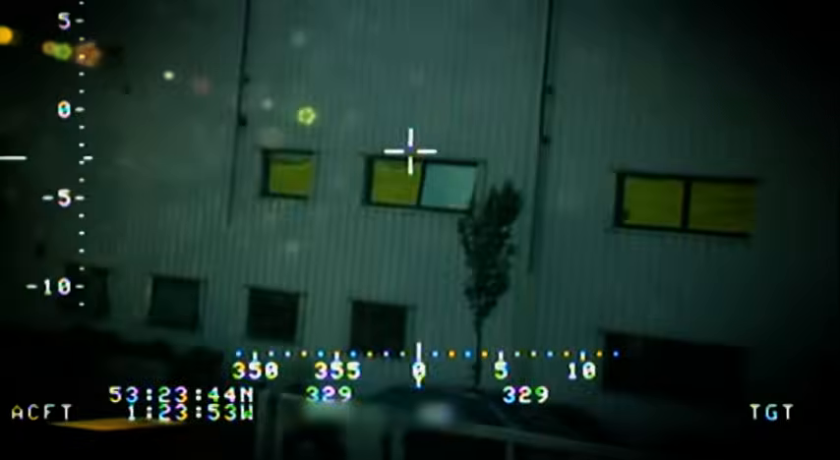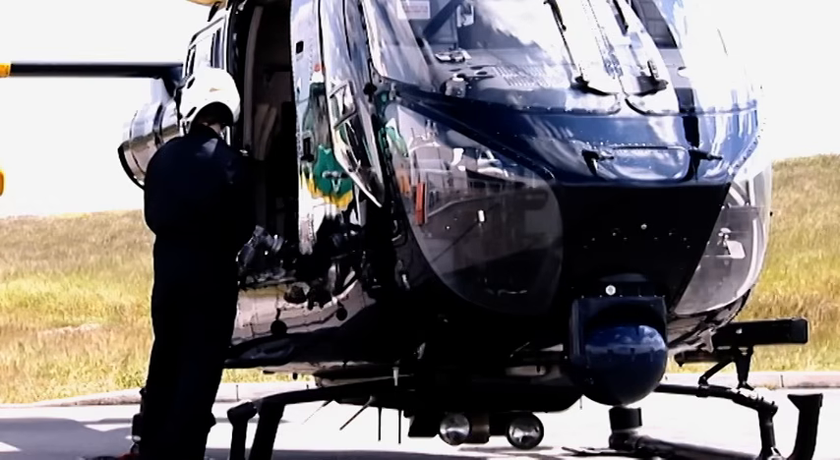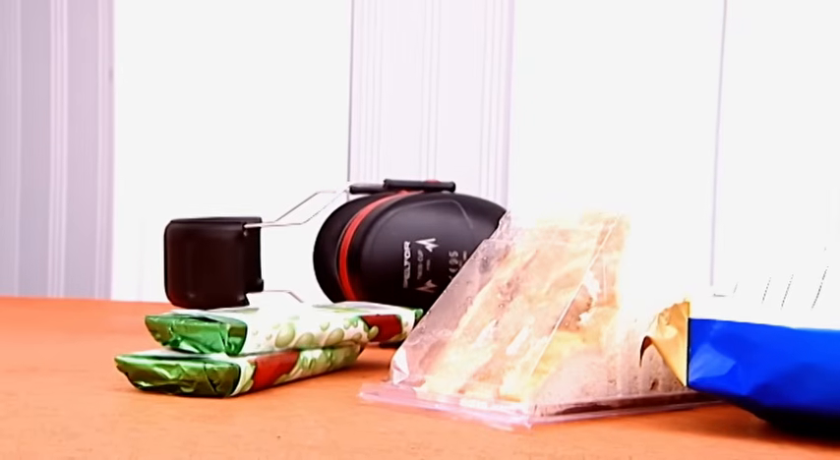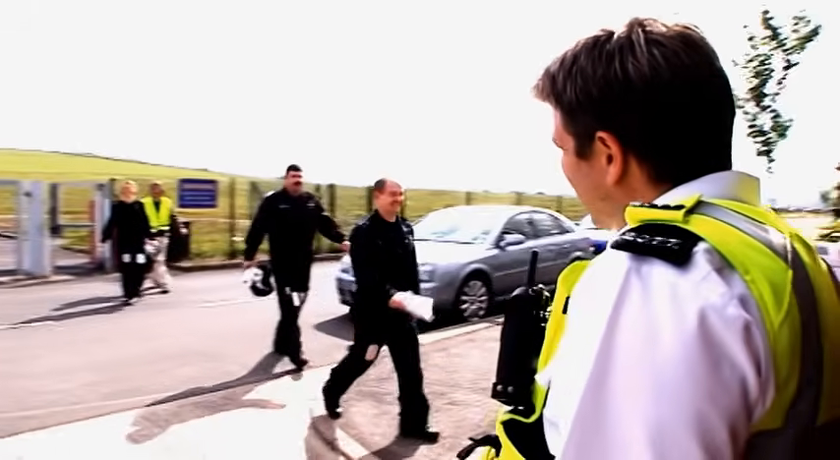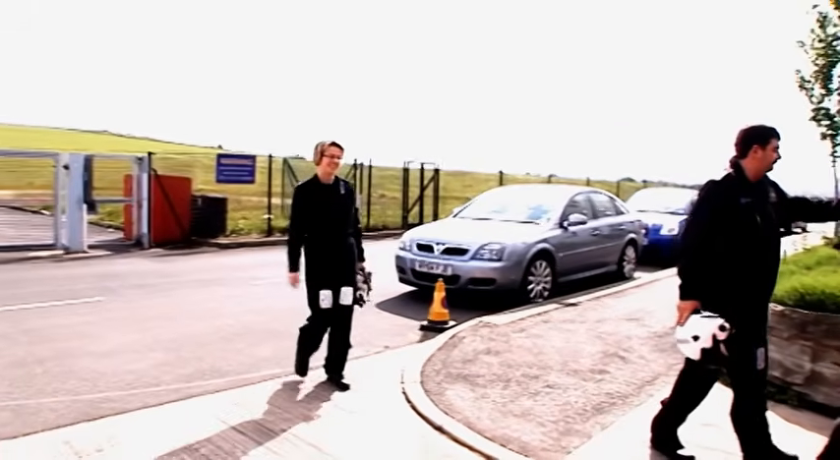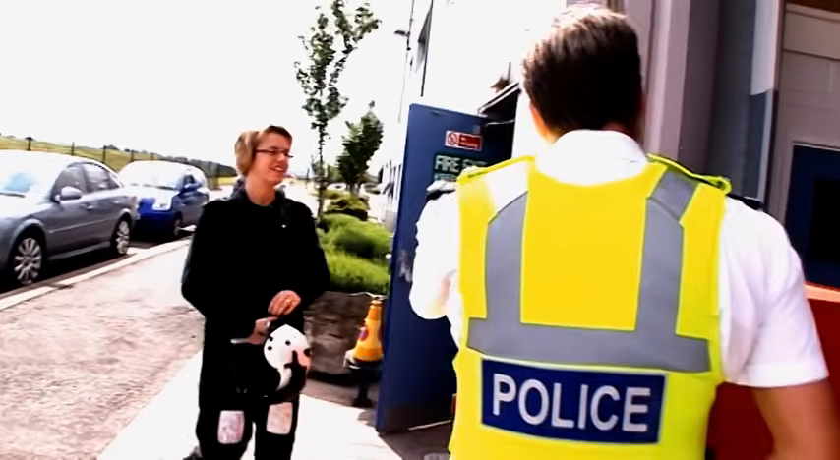As Yankee 99 lands to refuel, PC Scothern has come to see his sister-in-law and take a look at the video of the chase across the fields and subsequent arrests. He's come bearing gifts. I told you I get into some trouble, didn't I? You always get us into trouble. Nothing changes. Saves you running anyway. I've got you a chucky bar. Have you? Oh, my hero.